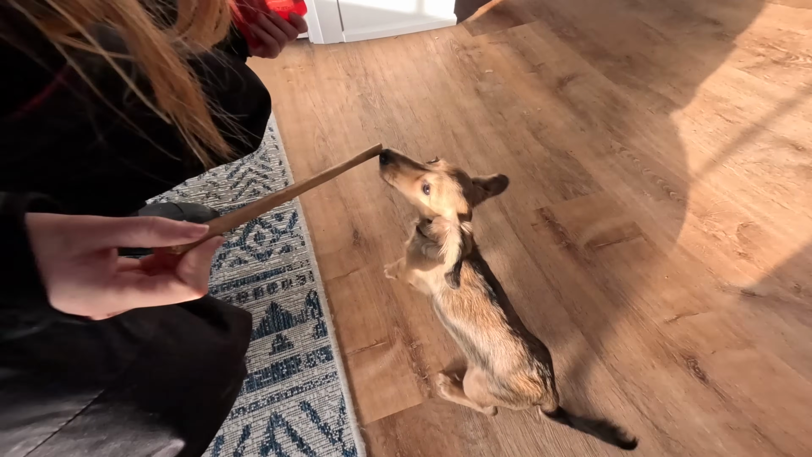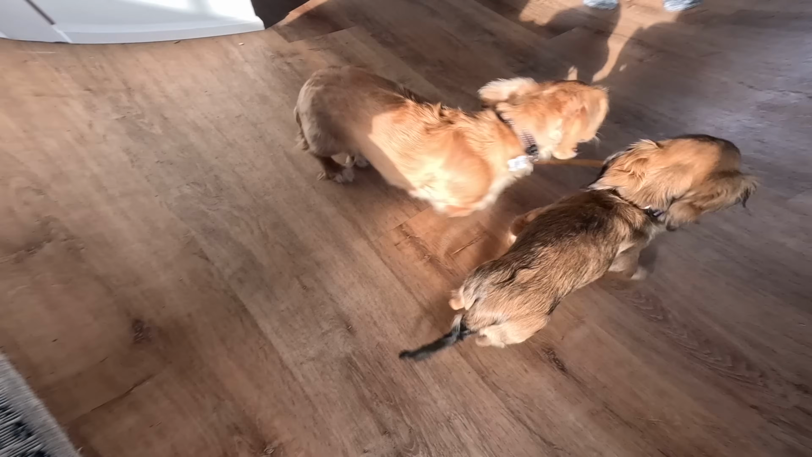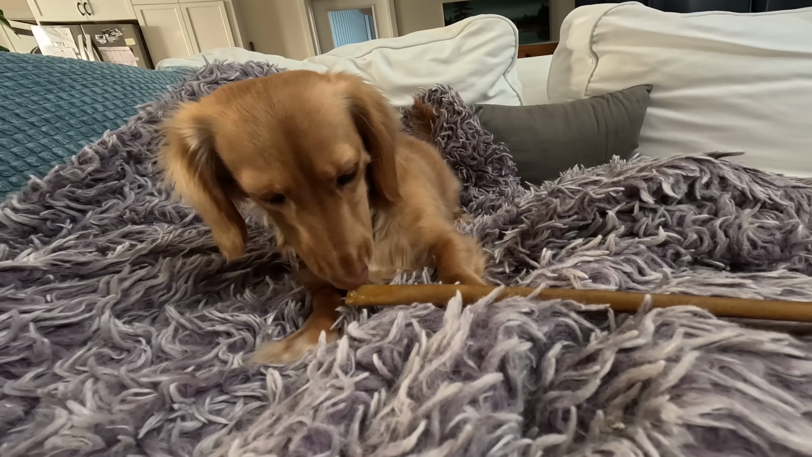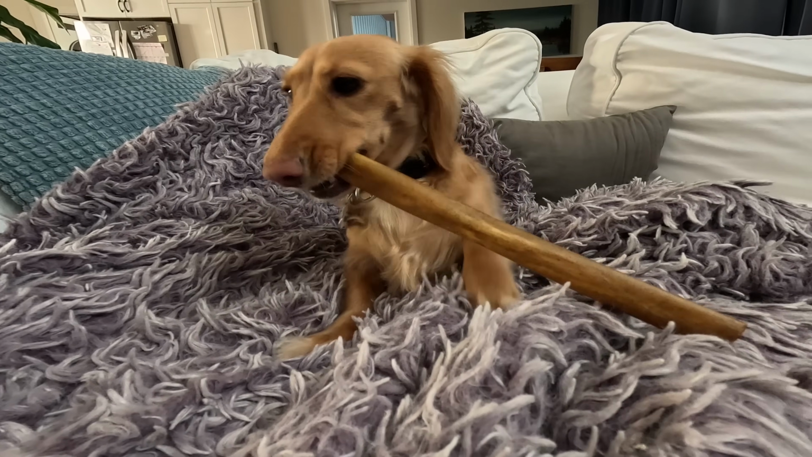Evie, look, you get one too. No, Ember, you don't get both. Ember's trying to take Evie's. You can't reach your paw over it. Your little stubby four-inch legs.